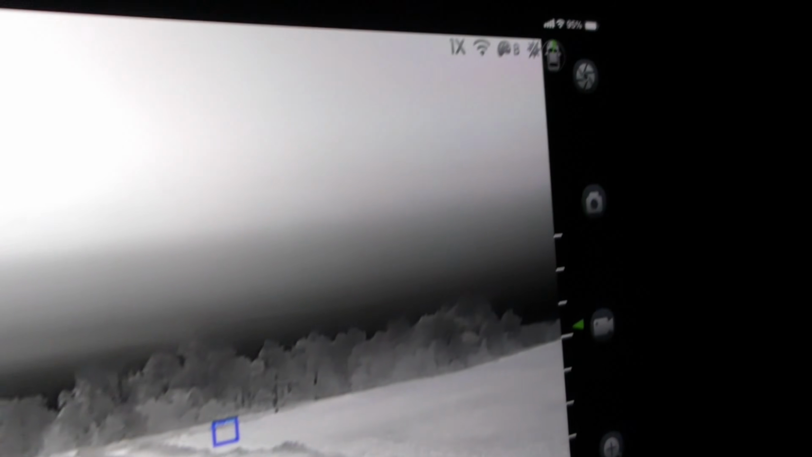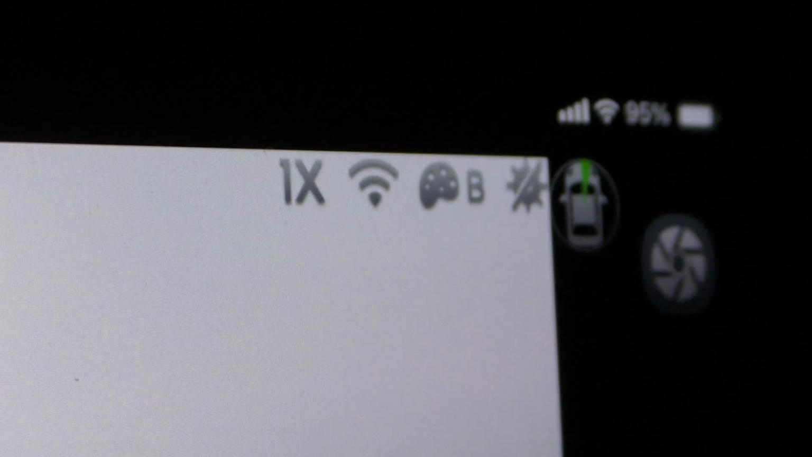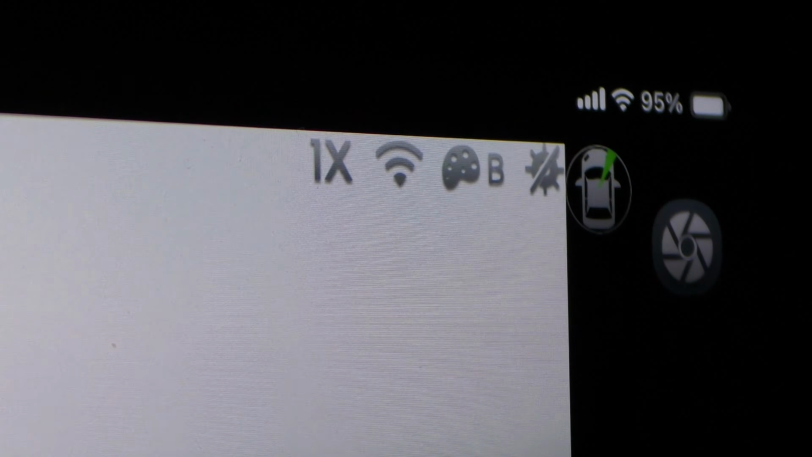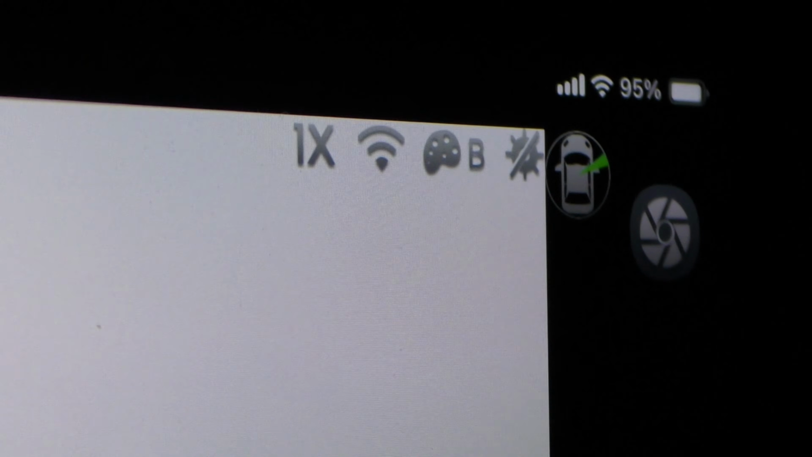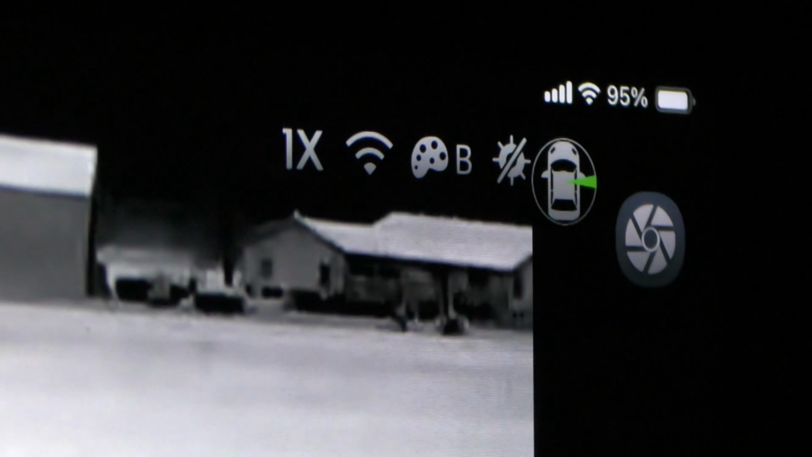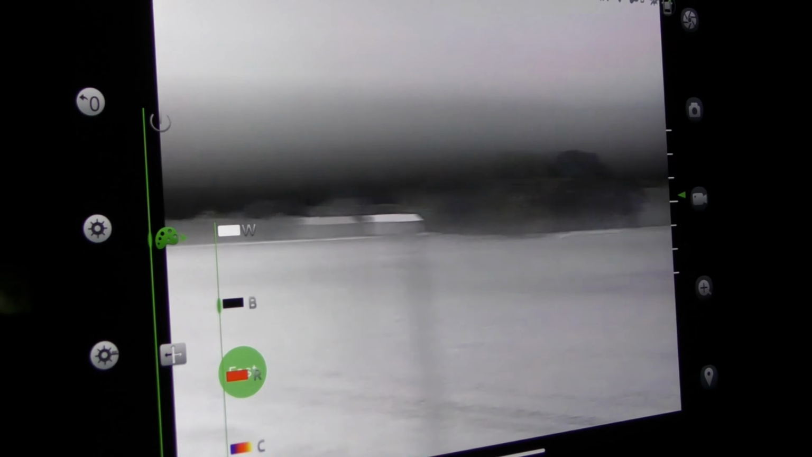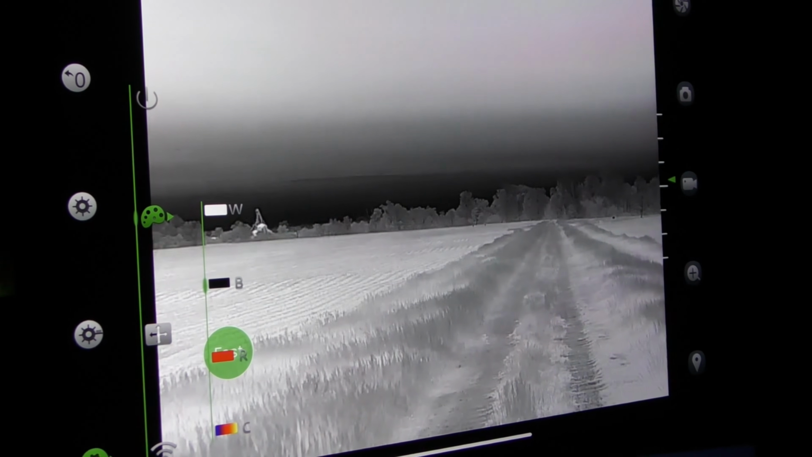You've also got on the upper right of the screen your icons. This will tell you your positioning on your vehicle, so make sure when you get it in front where you want it, you set your 0 reference, and you can pan it around, get a quick view where you're at on the vehicle. And if you want it to go back to 0 on this toggle switch, you just hold it and it'll bring you right back around to your 0 reference.